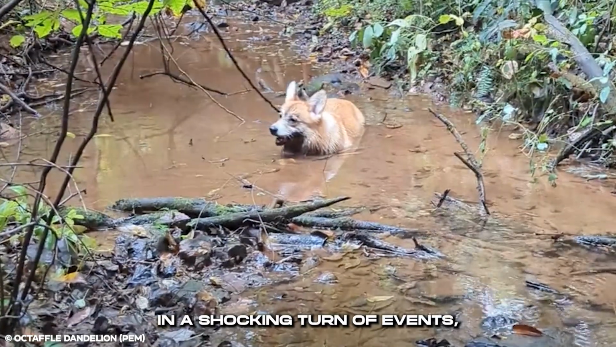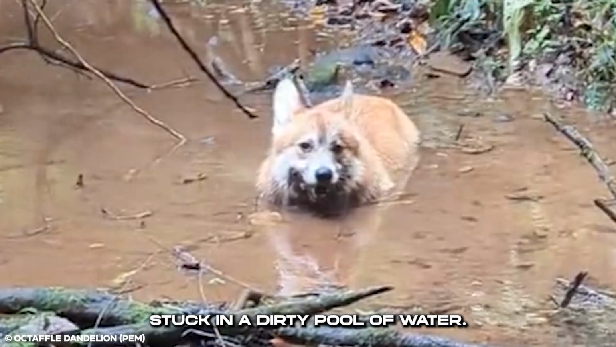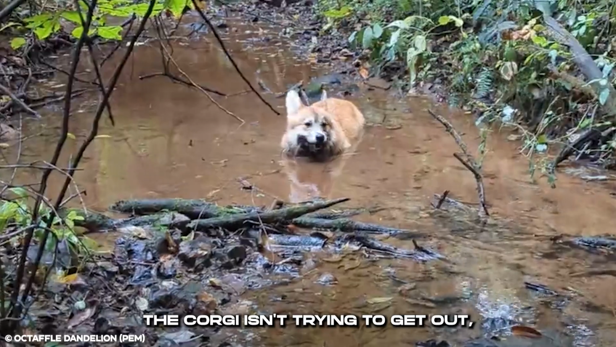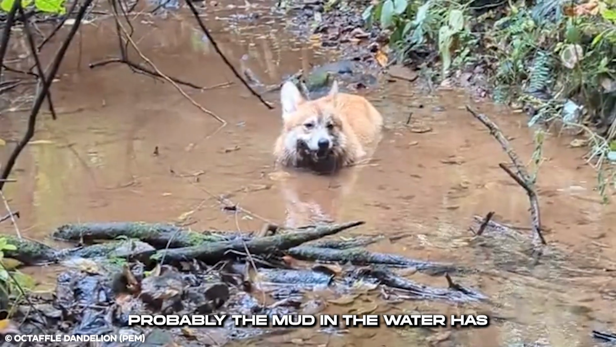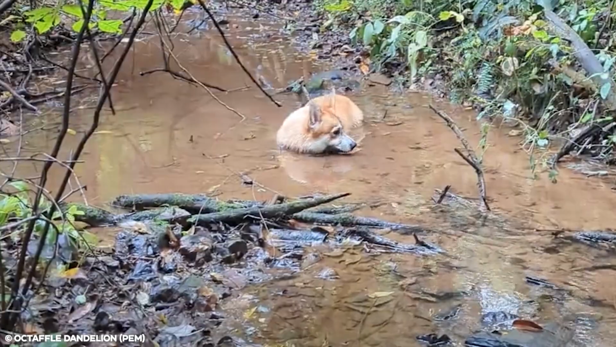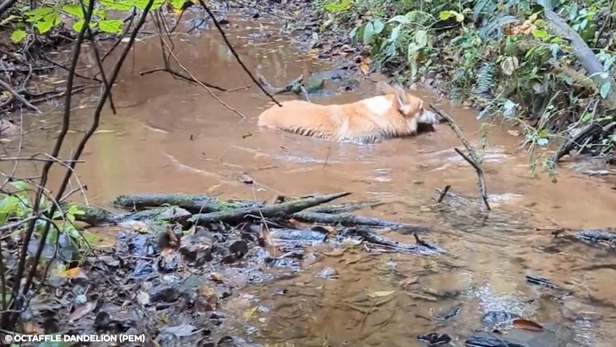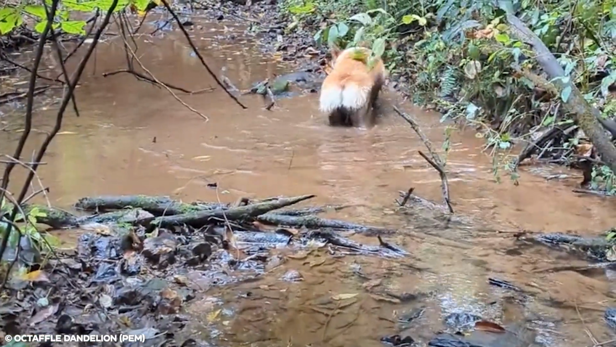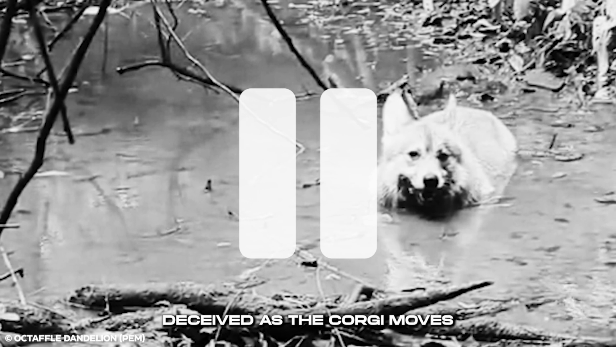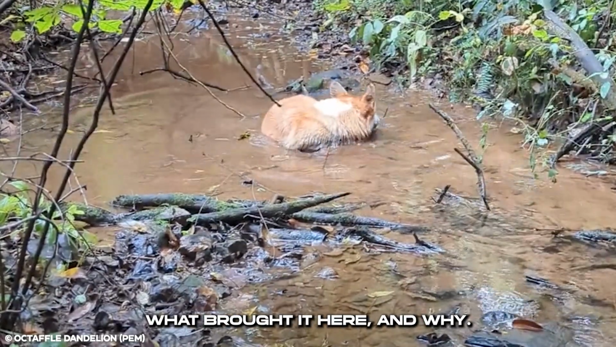In a shocking turn of events, a corgi, a dog that ought to be anywhere else but the woods, is stuck in a dirty pool of water. The corgi isn't trying to get out, but it looks about in distress. Probably the mud in the water has latched onto the corgi's feet. Viewers might have just been deceived as the corgi moves about in the muddy water and easily gets out of it. The right question to ask now is what brought it here and why.